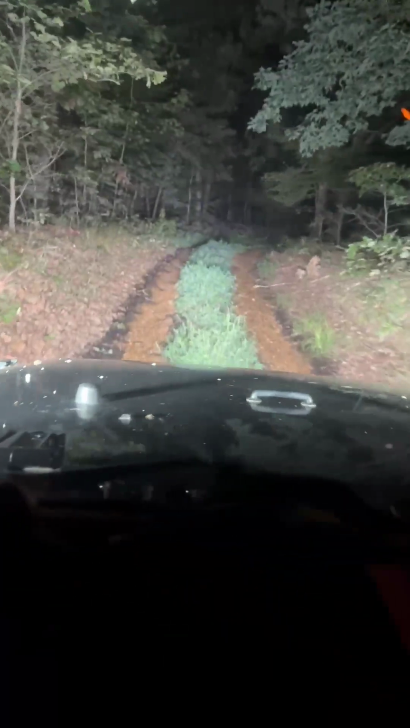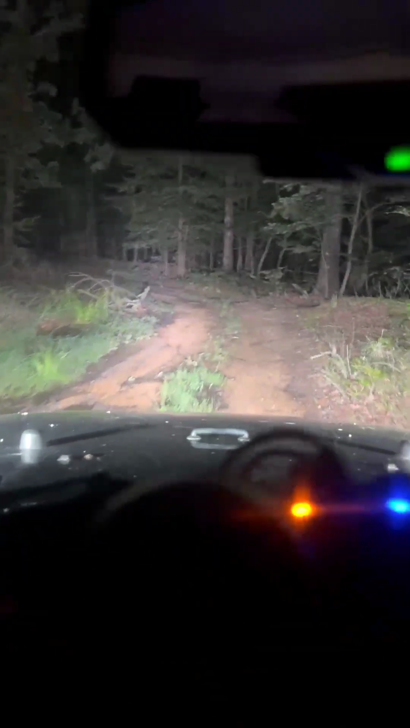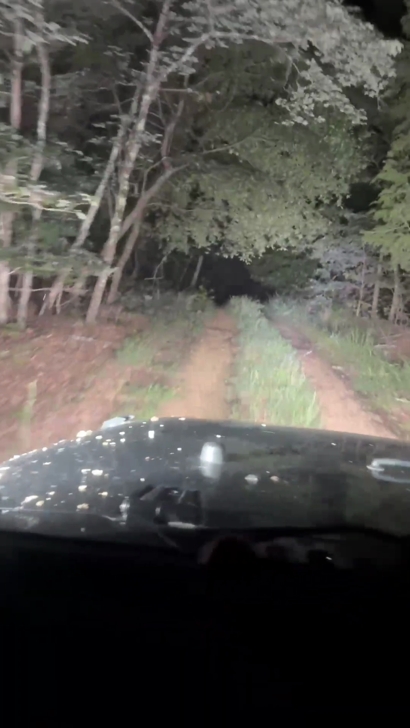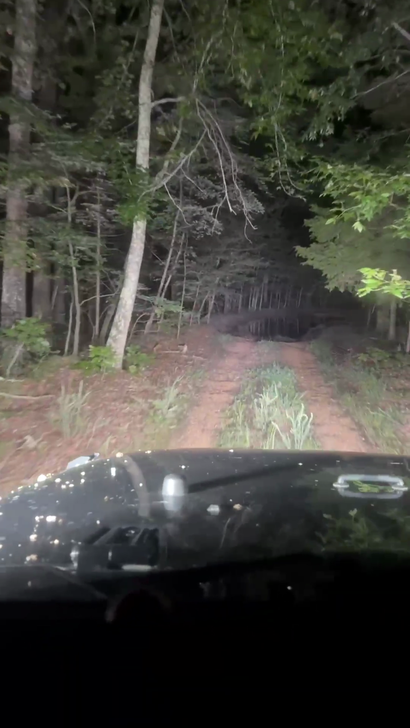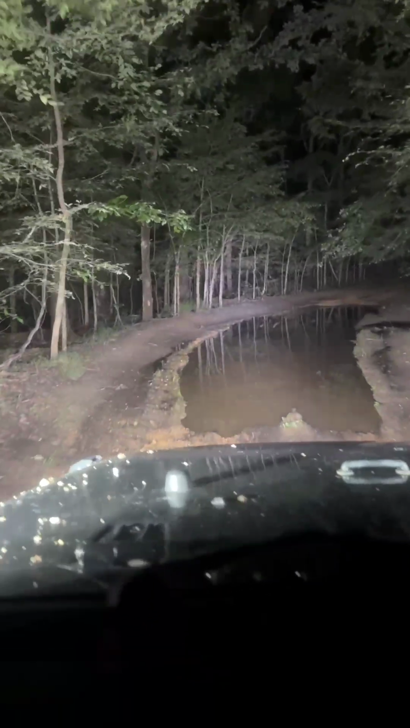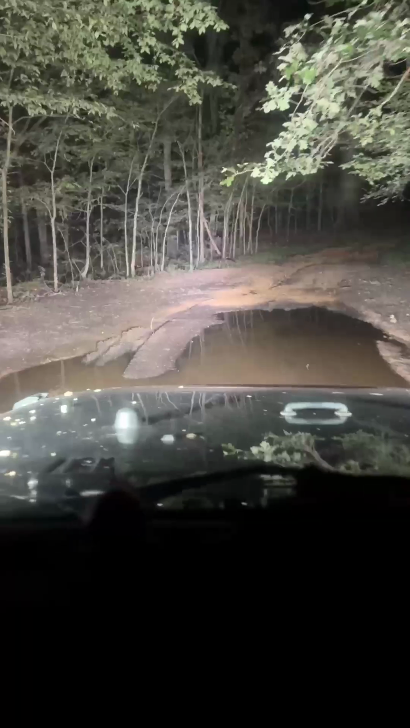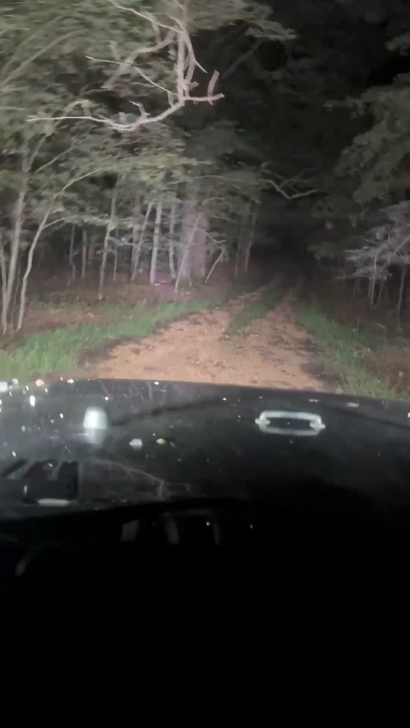Just going to video a little bit of this night ride on 327. It has a lot of fingers on some other 300 roads back here. I'm probably going to come back here and explore this in the daylight, probably with some other people just because it looks fun. I have already gone through these water holes, so I know that they're not that deep. Nothing that I can't handle. But I did put it in four-wheel drive for this because this does get up to axle deep anyway.